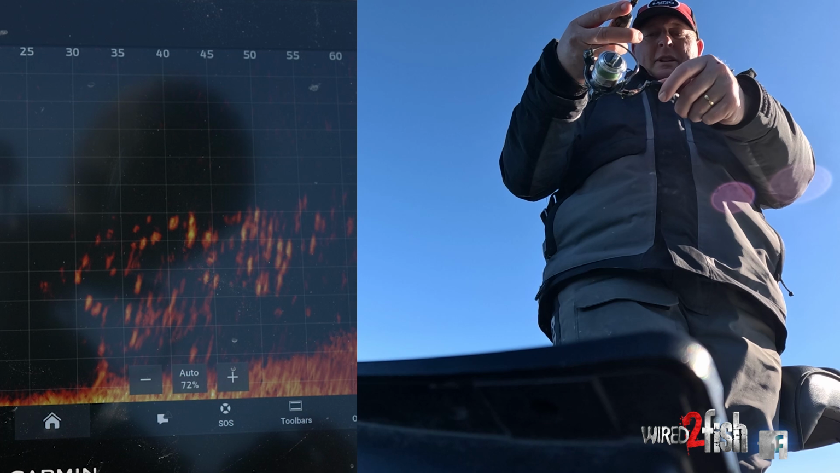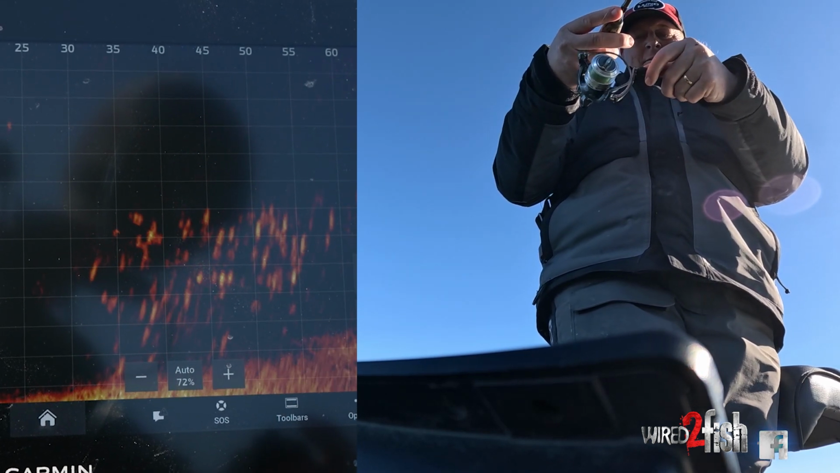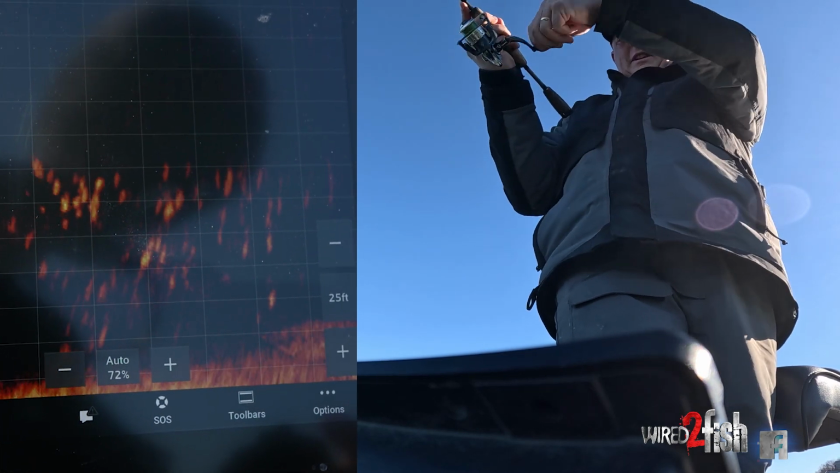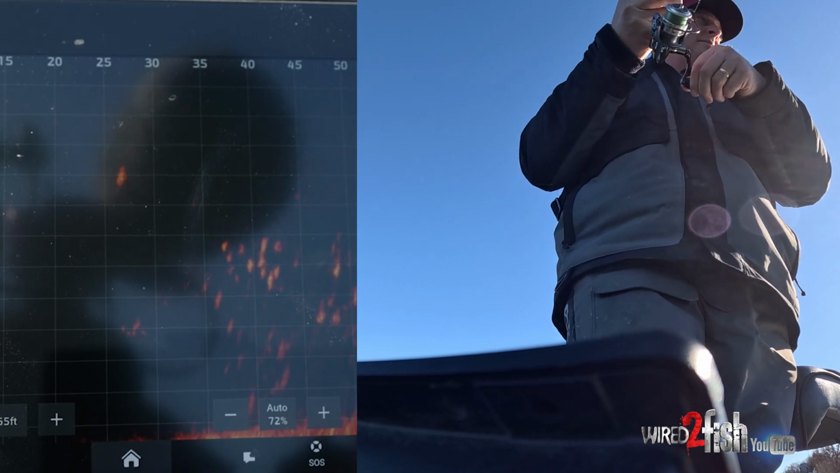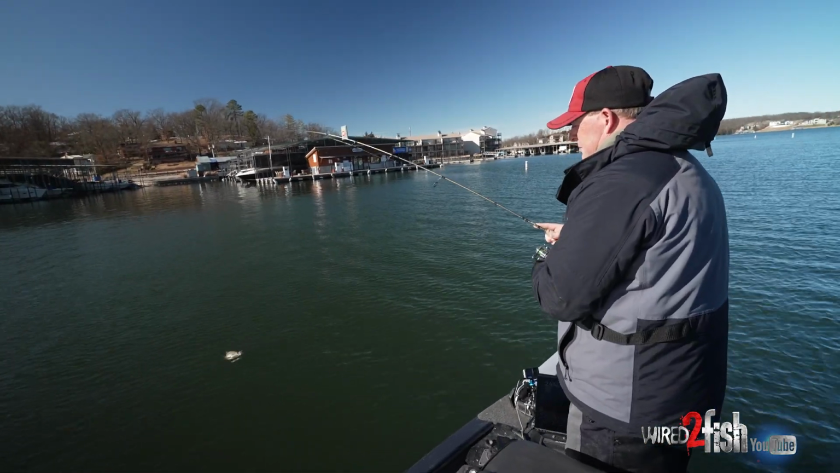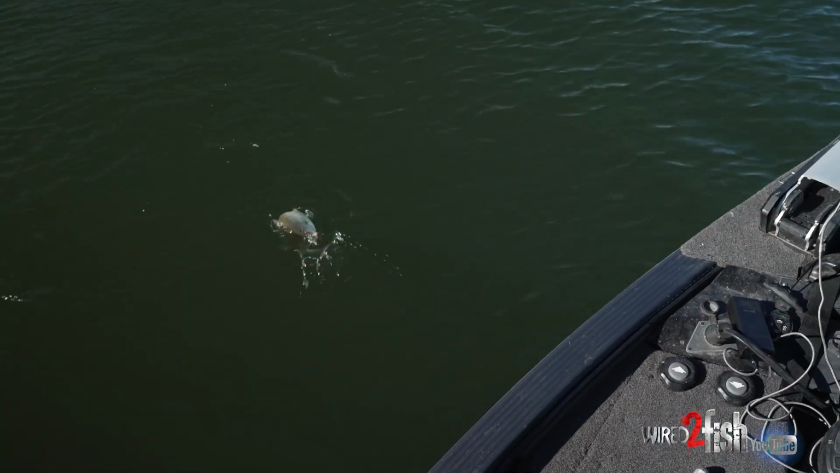Boy, I'm surprised they didn't bite it right there. There he is. Got him. Oh, looks like another nice crappie.